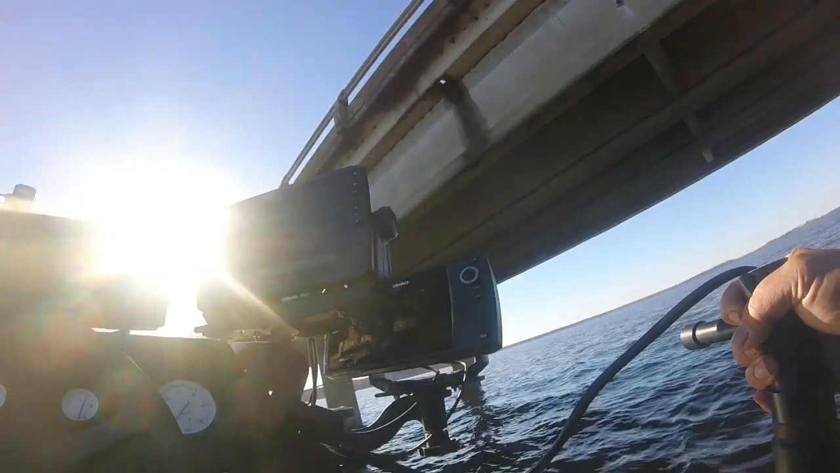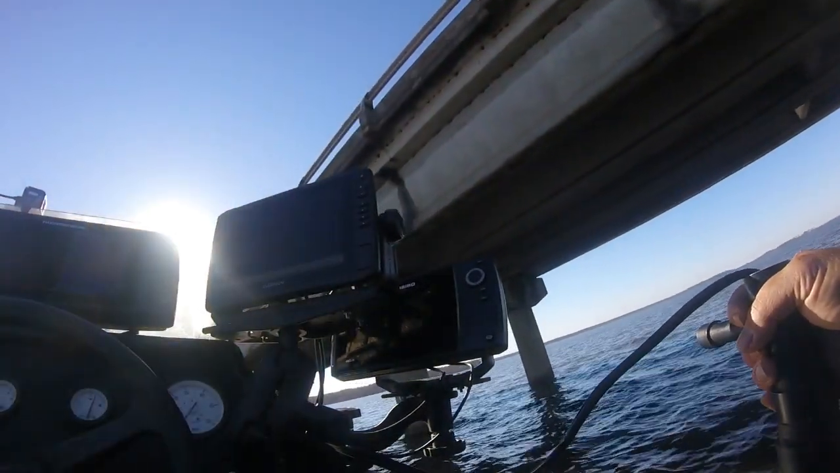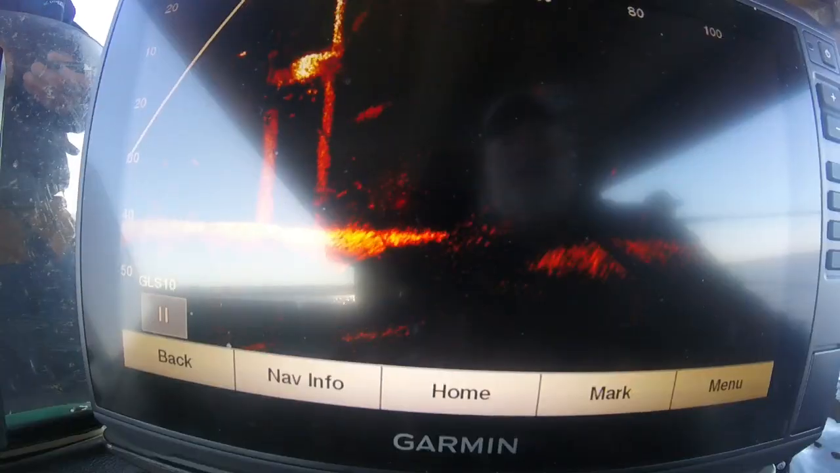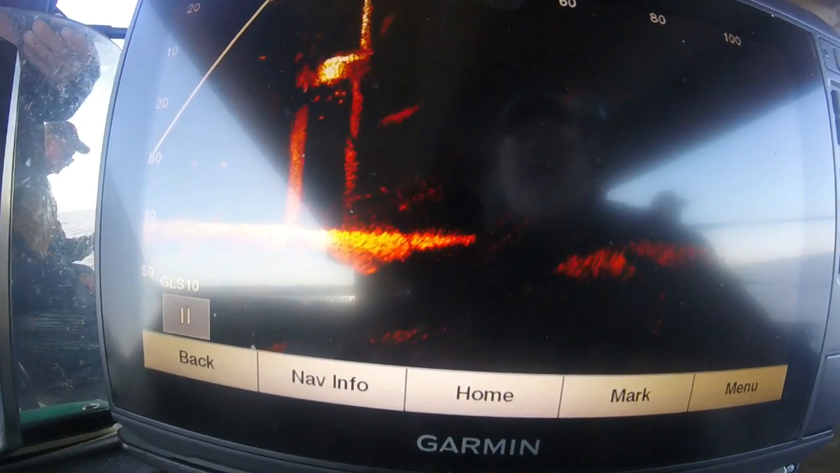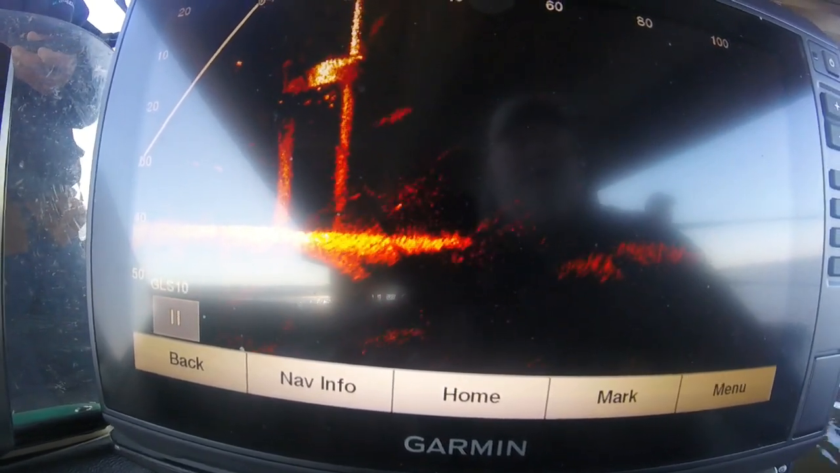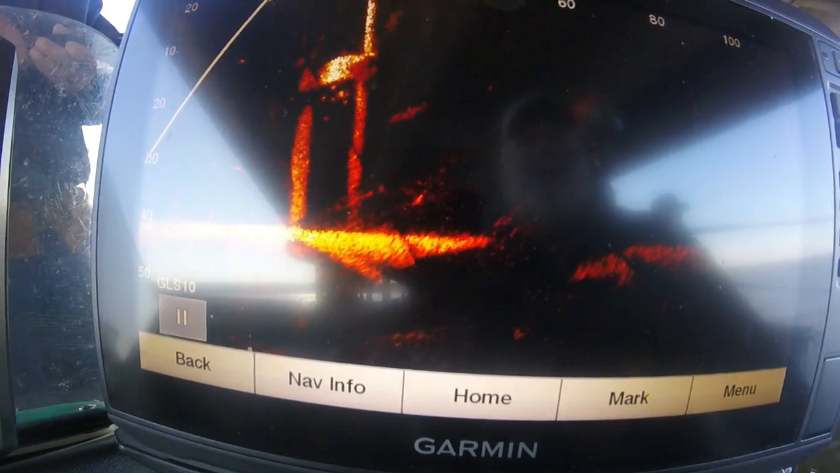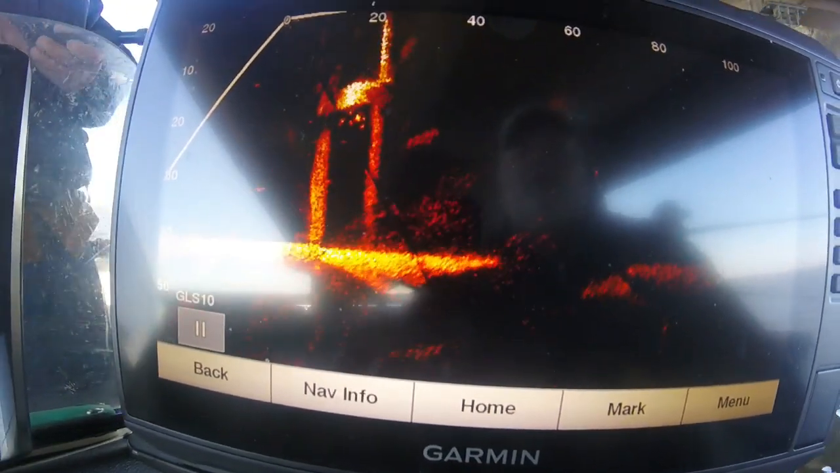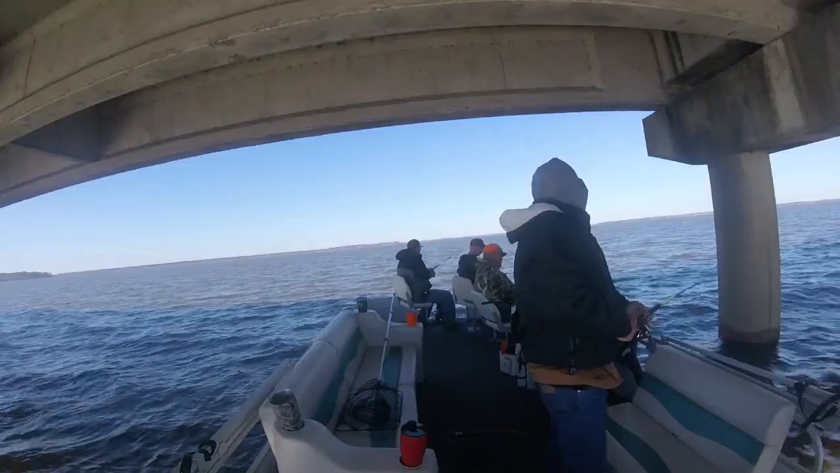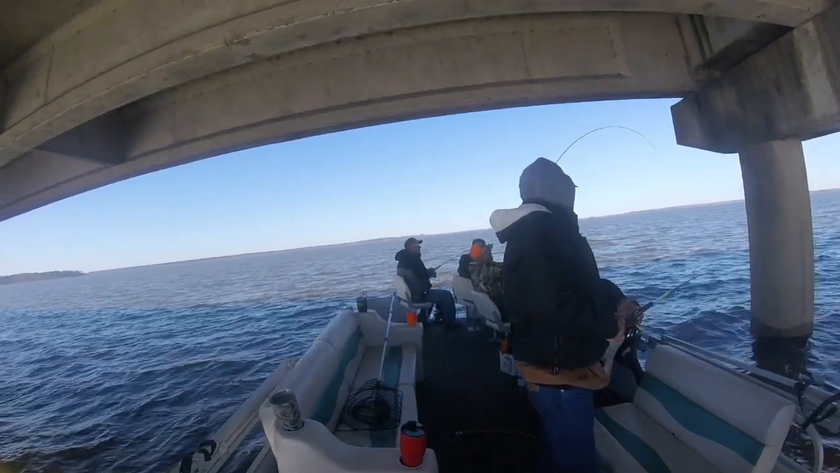Again, I'm just using my Panoptix to view each and every piling, looking very closely to see what's going on. And here's another group, exactly where the previous group were. They're hovering right underneath there. And every now and then you'll see some big black bass go through, or some big schools of shad. But these fish were clustered up right at 22 feet.